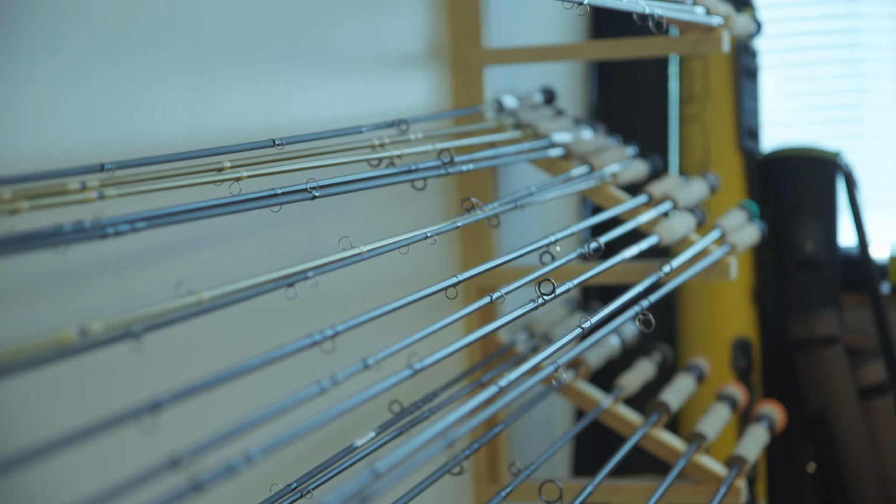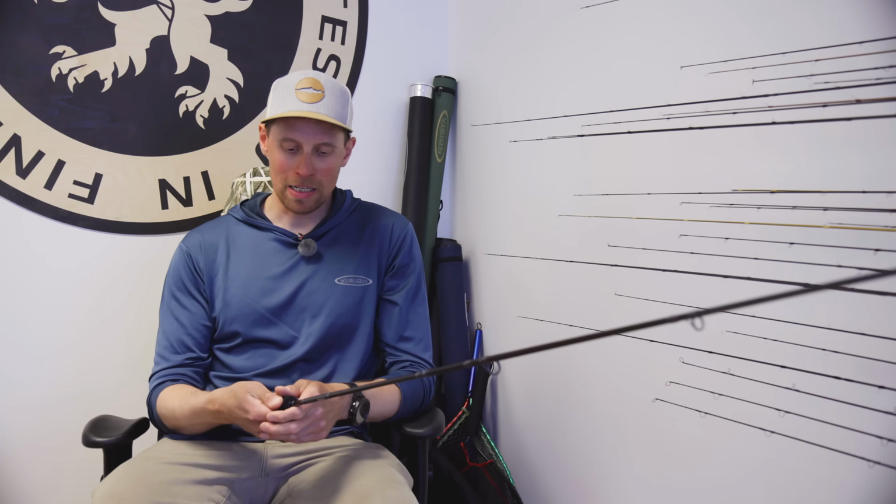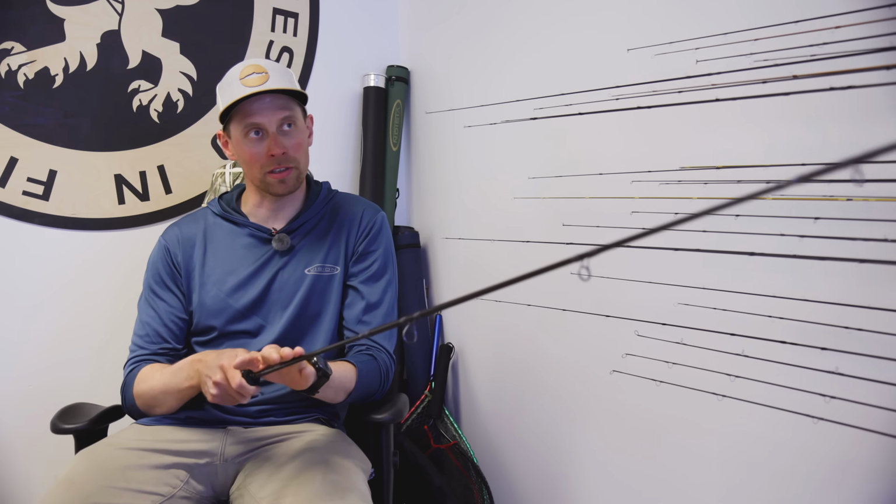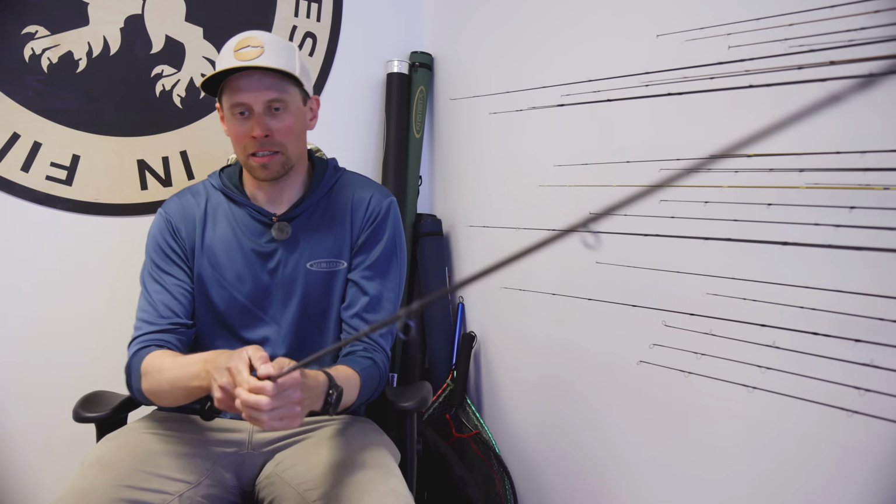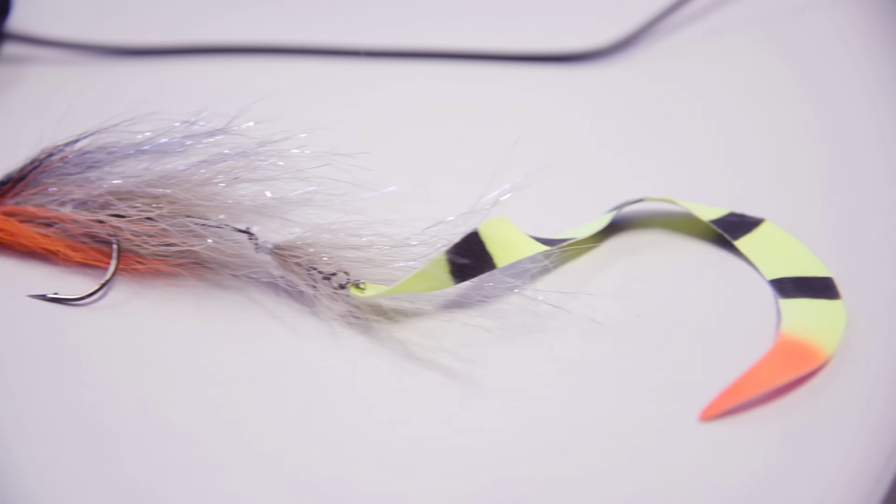So Merisuola Predator rods, as the name says, are made for predatory fish like Zander. There are two versions of the Merisuola rods at the moment. We have the Merisuola Graphene, which is a little bit faster version, and this Predator is just a bit softer, really designed for casting these really big pike and Zander flies.